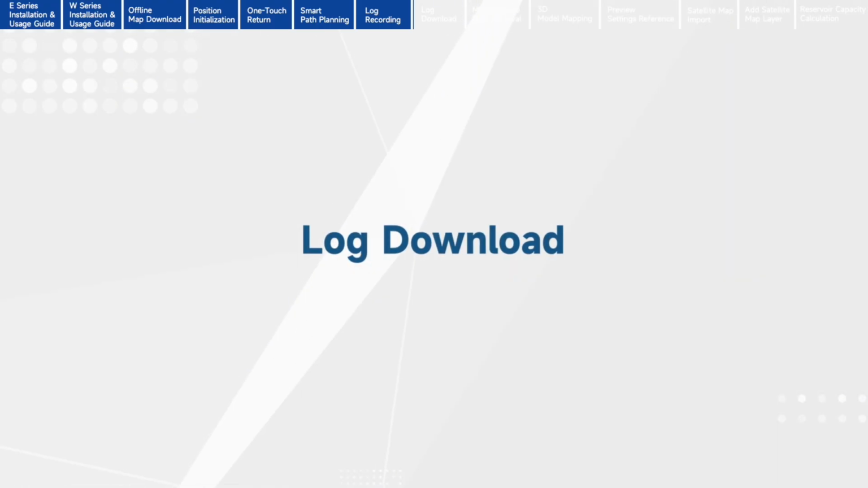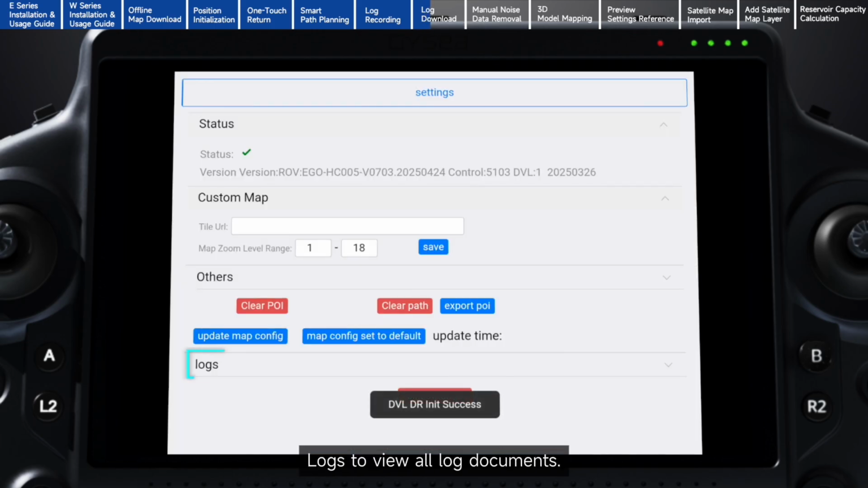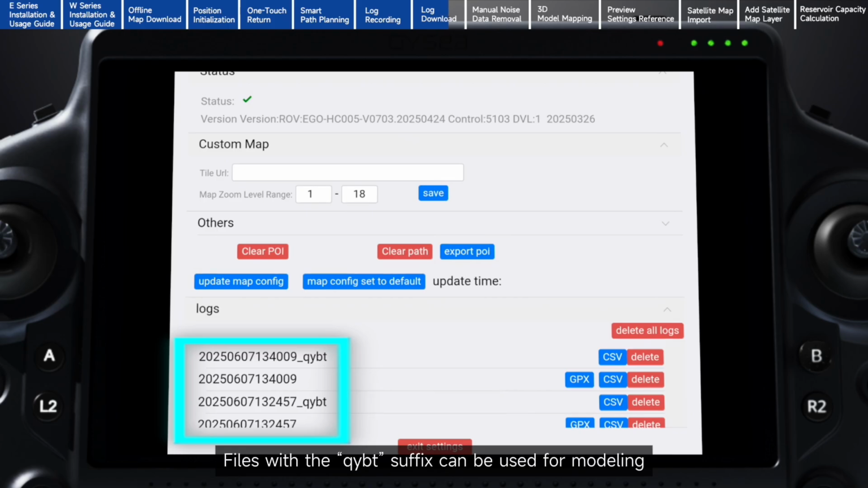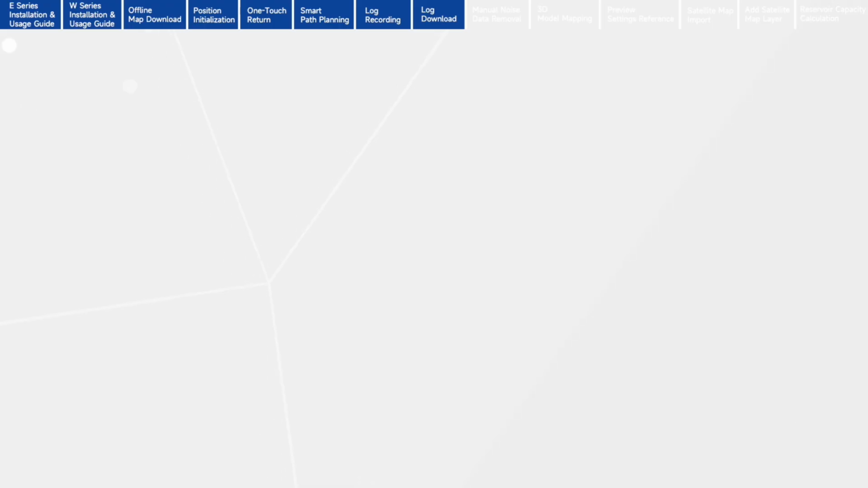Log Download. Use Log Download to export collected log files and save them locally. Tap the Settings button, top right. Logs to view all log documents. Files with the QYBT suffix can be used for modeling. Files without a suffix are raw data records. Select the desired file to download or delete. Tap Download to save the file to local storage.